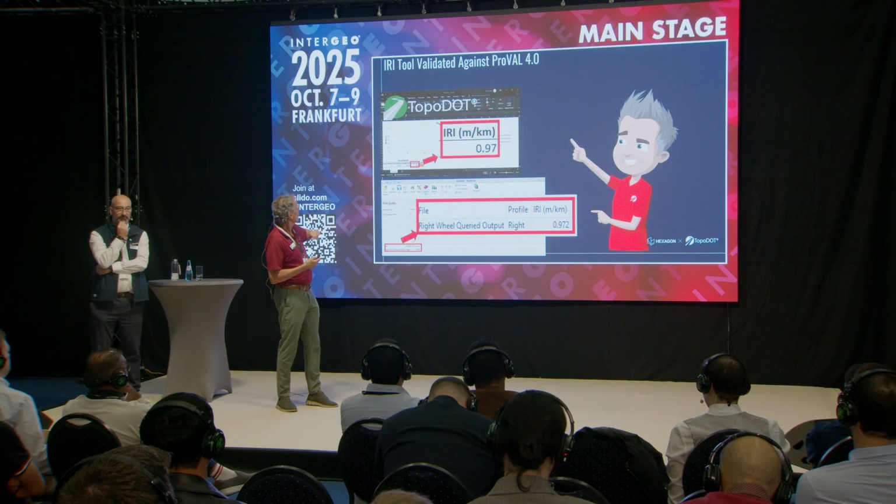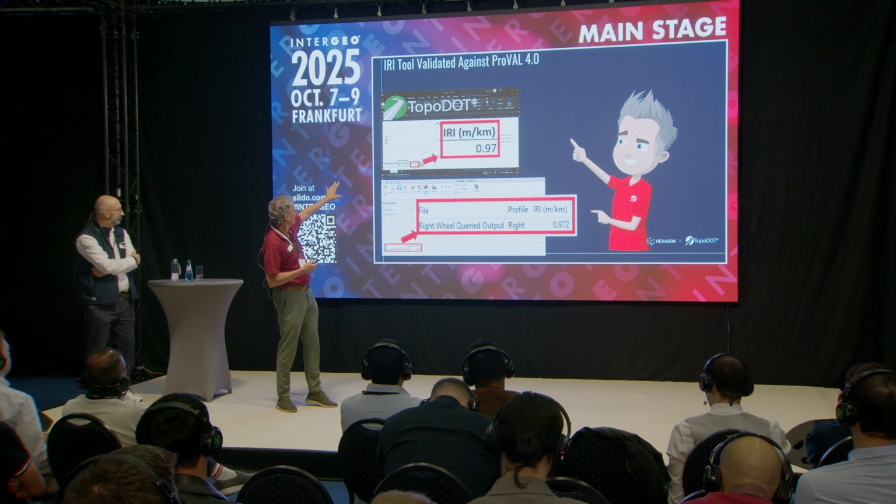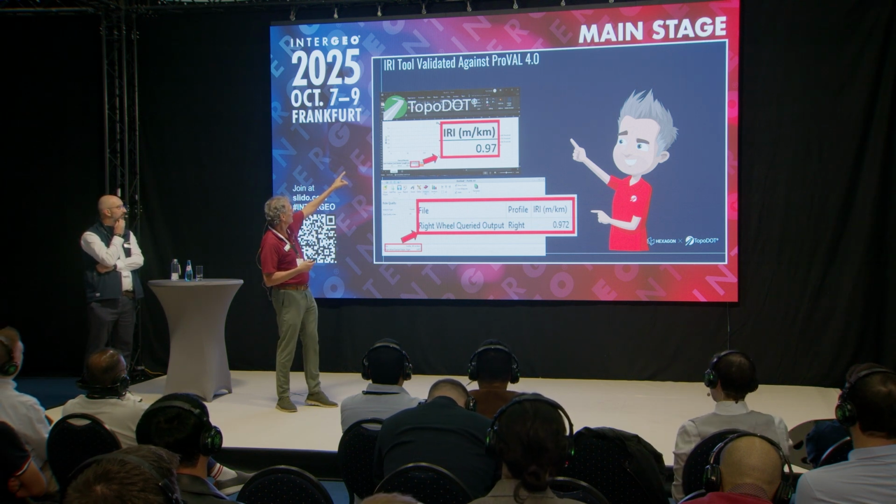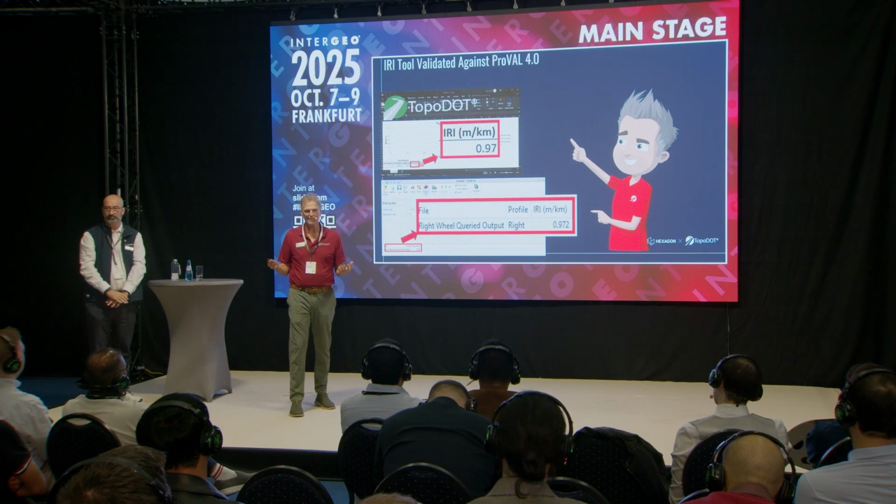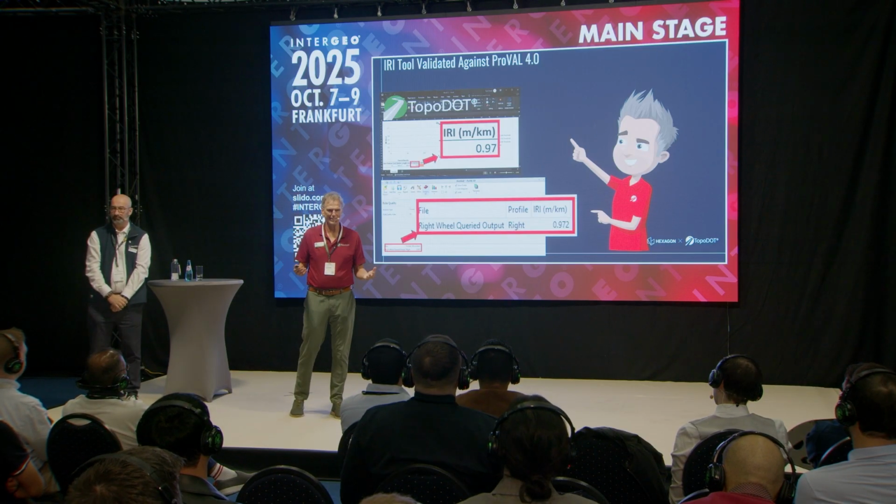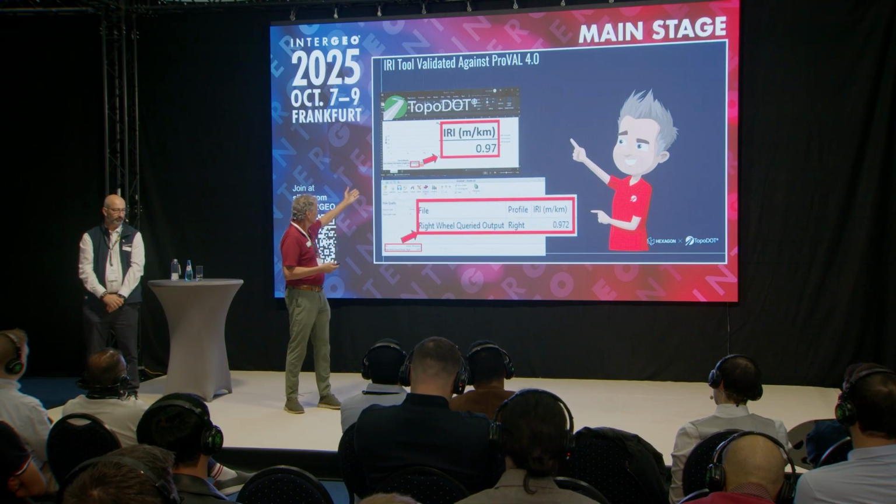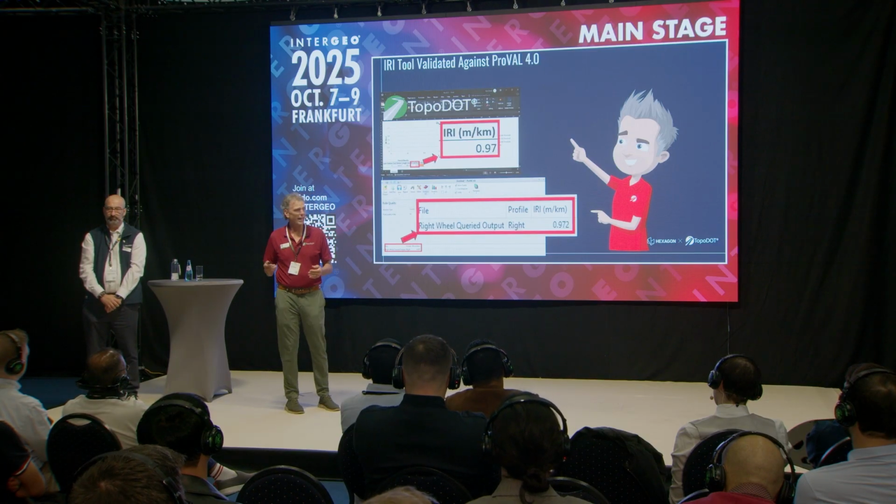And you have on top the TopoDOT evaluation for a particular model or the particular data set, and against ProVal. ProVal is kind of the industry standard. So when you do something like this, you have to prove you're right. I did this model, it's moving up and down. How do you know the number's right? Well, we compared it to ProVal, and if you get the same number, you should be okay.